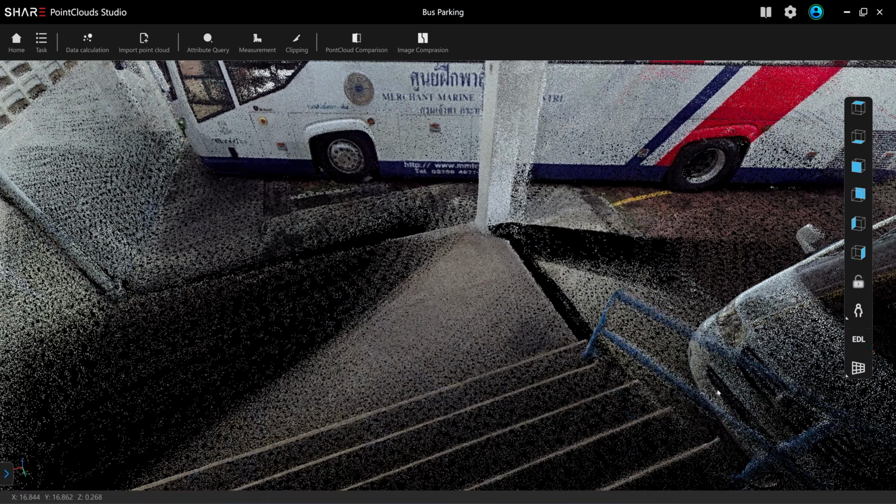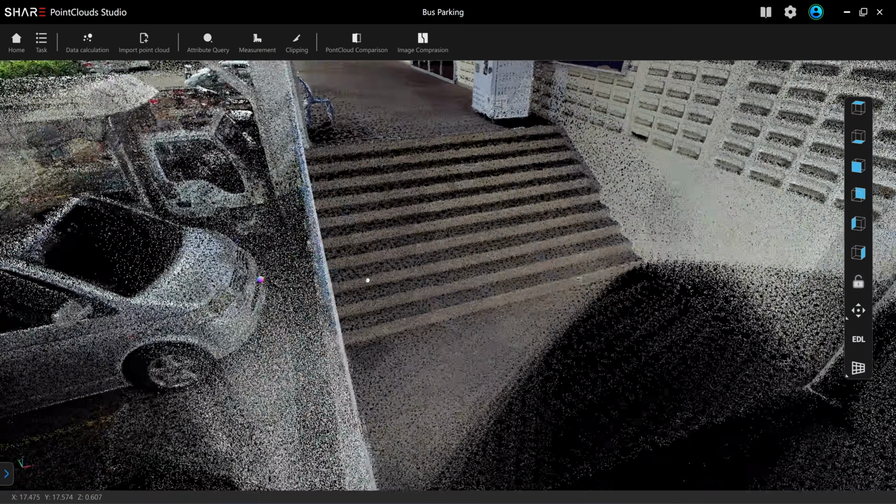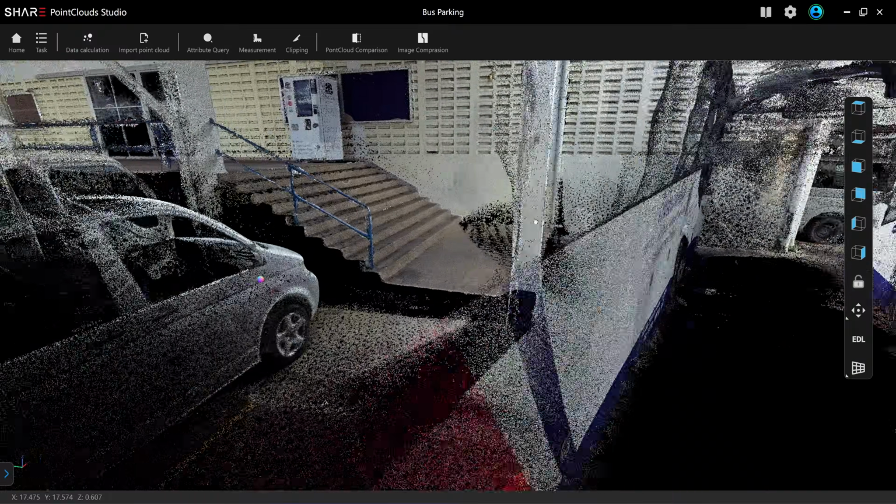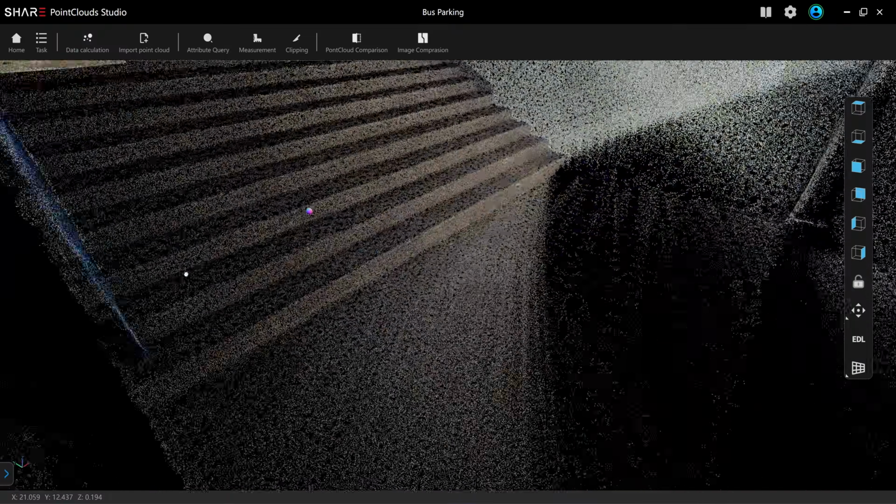Okay, look at the stair. Let me go back to explore mode. When you have a wider stair, it's more complete. See here, the rise and run of the stair is quite complete.